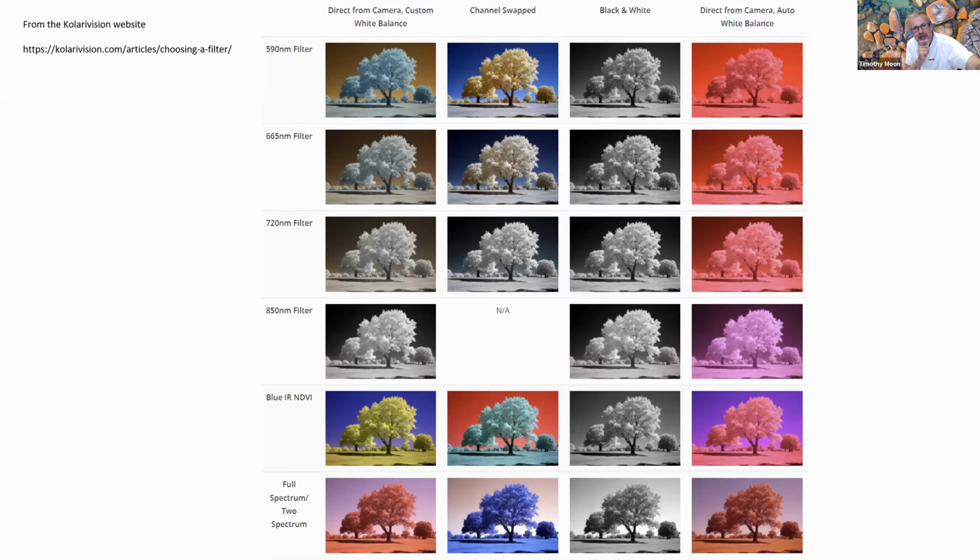The picture on the left is straight from camera. In infrared processing, there's a process where you swap the blue and the red channels, and that then gives you a blue sky, which most people like. So in the picture on the top left, they've had the red and blue channels swapped, which means you get the yellow foliage and the dark blue sky. And if you then convert that to black and white, that's the sort of contrast look that you get in the next column.